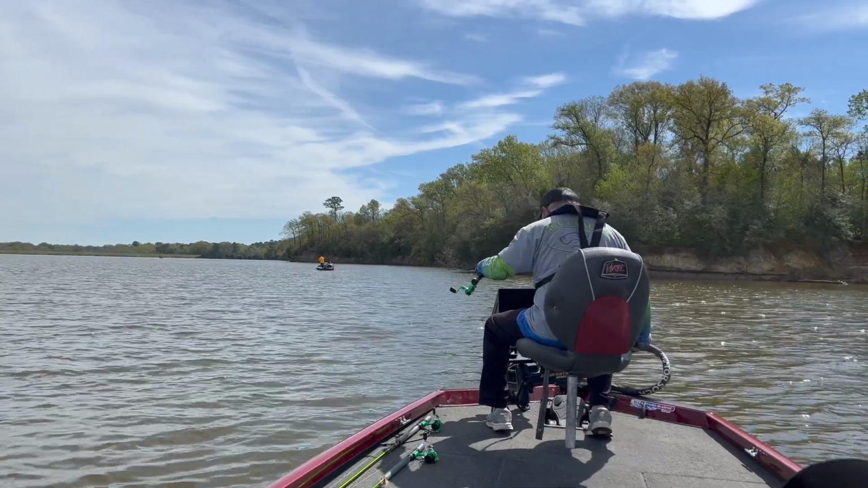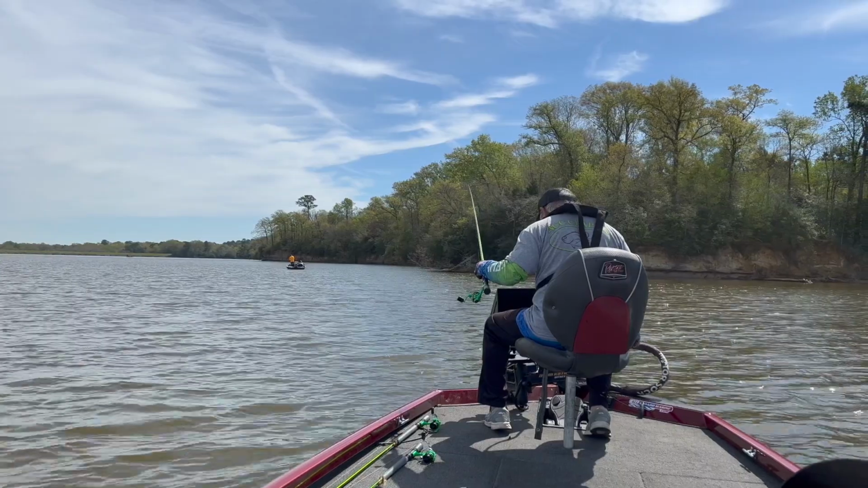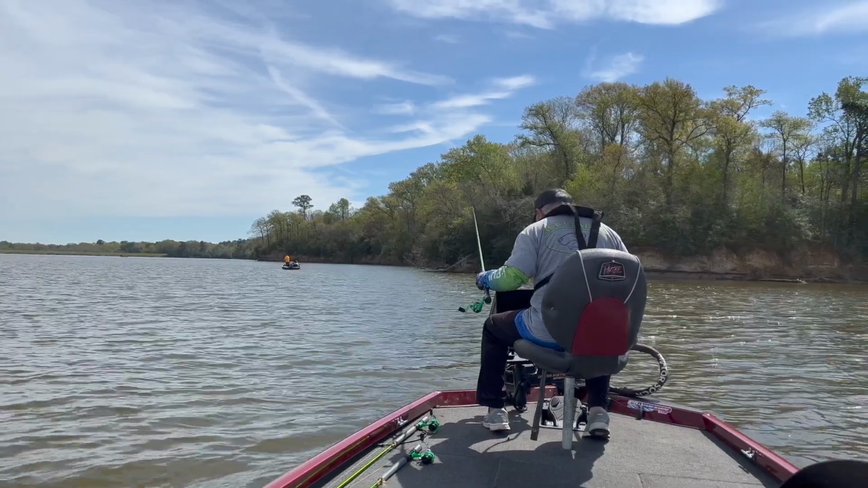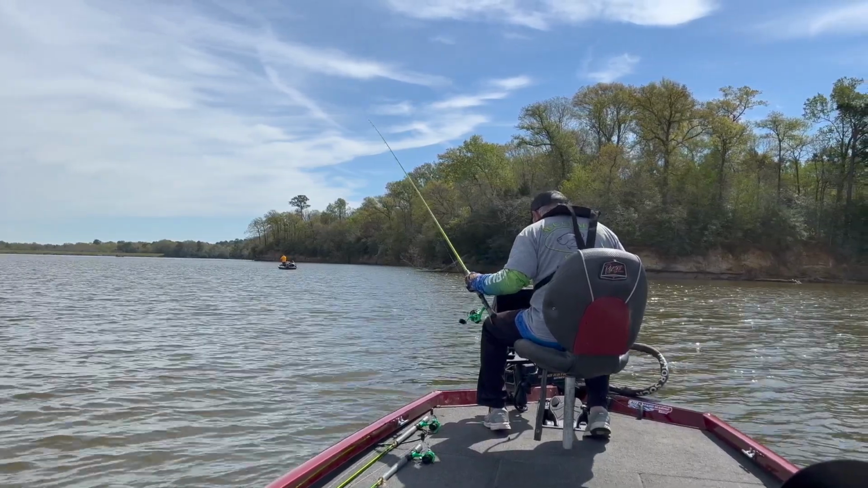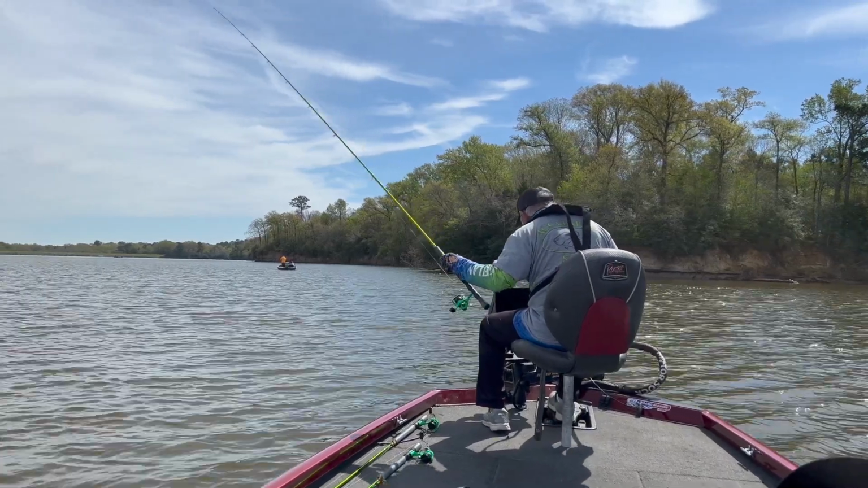Try to dodge all these cameras here. There must be a crappie. He went down, didn't he? It's alright, there's another one out there. We'll go after him.